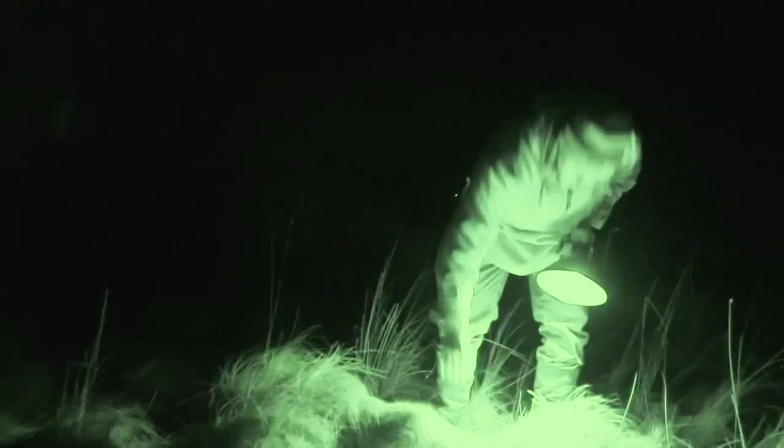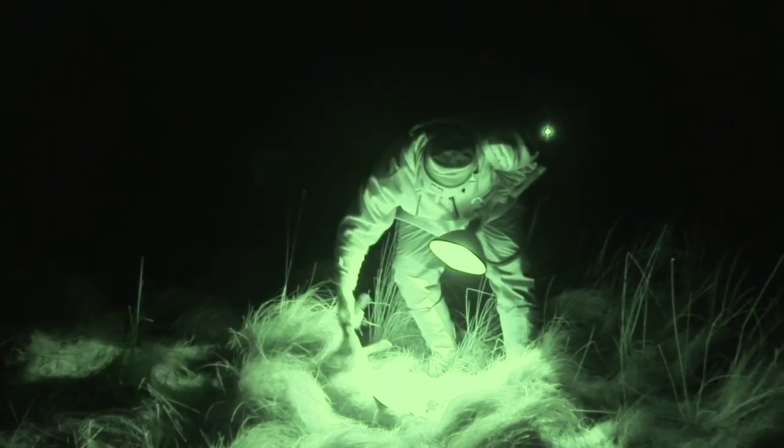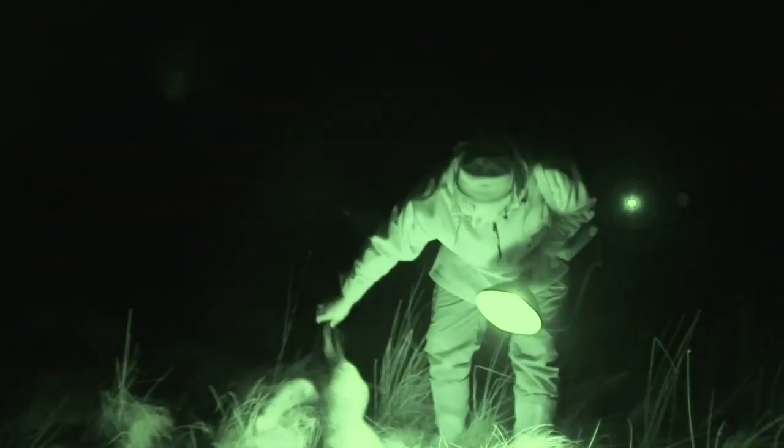Set up on the bonnet of the truck, Guy bides his time and waits for a safe shot. Seven fox tonight, we finally bagged it. You got your fox? Yeah. 250, was it? Not a bad shot there, Guy.